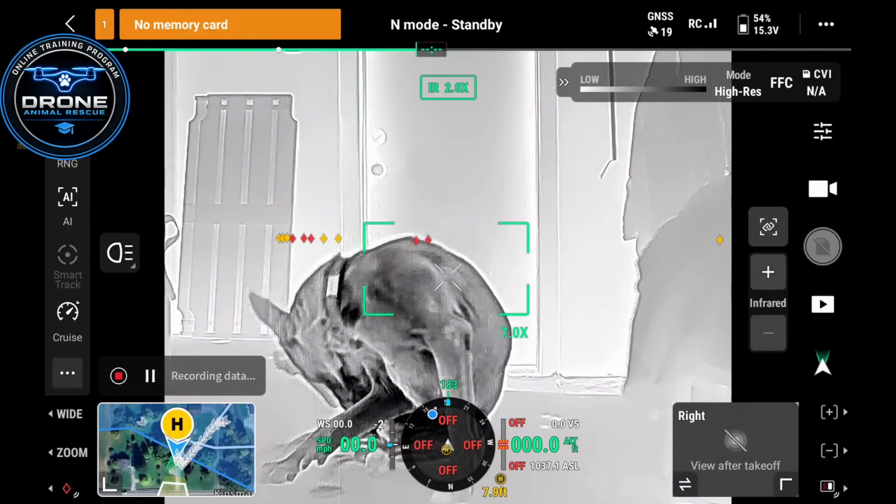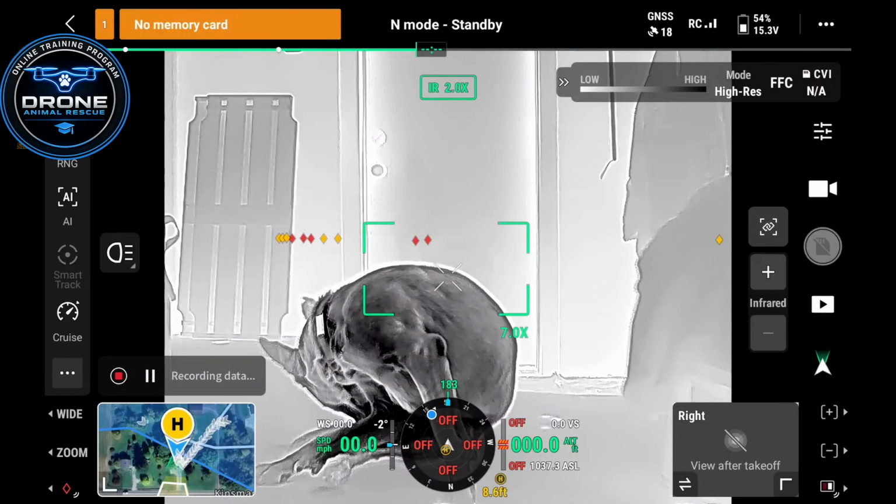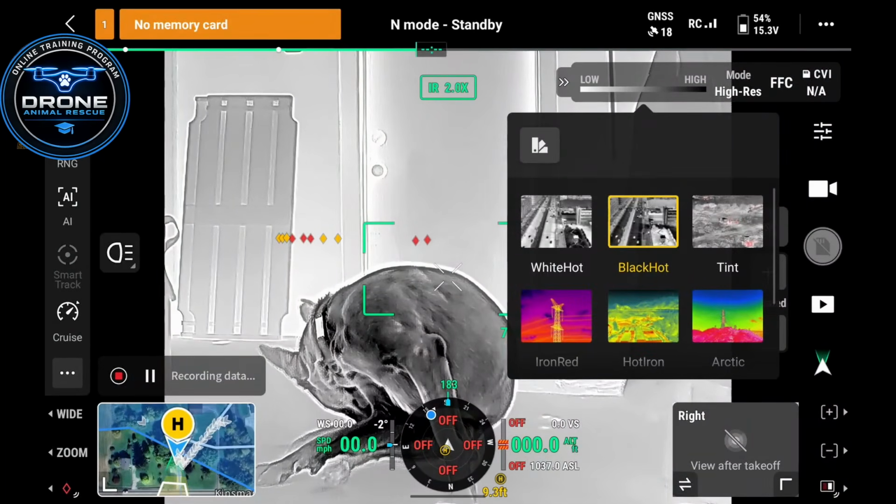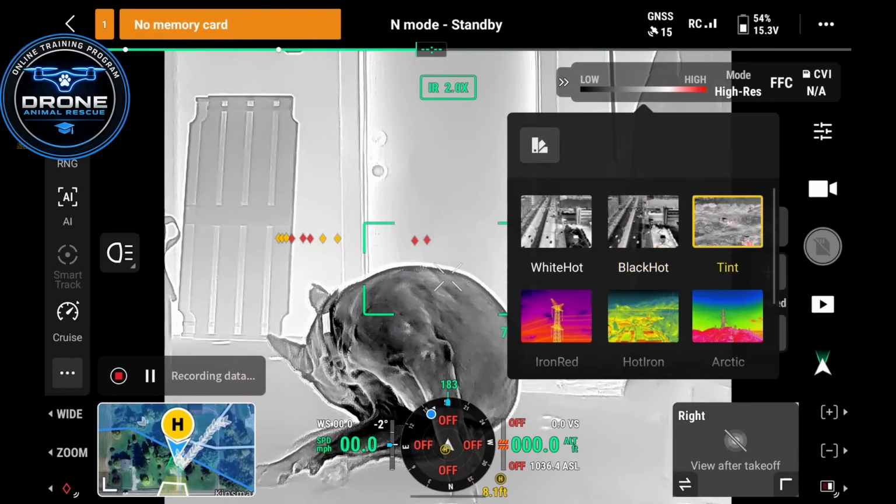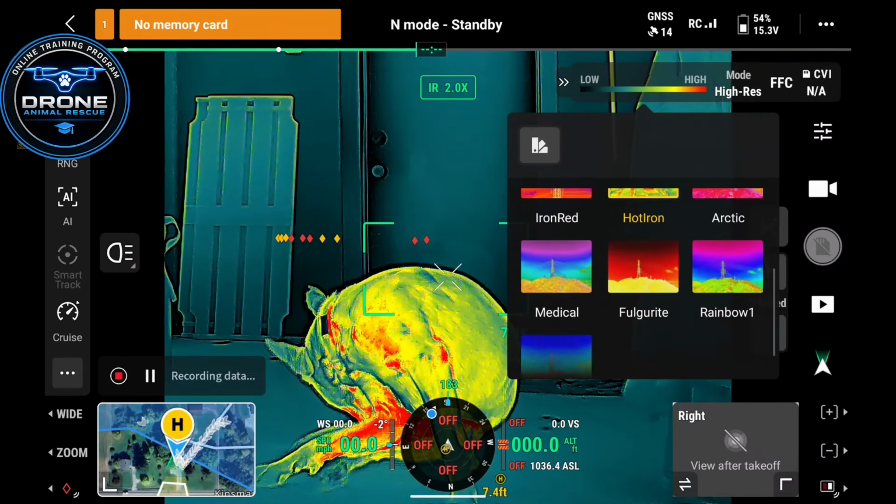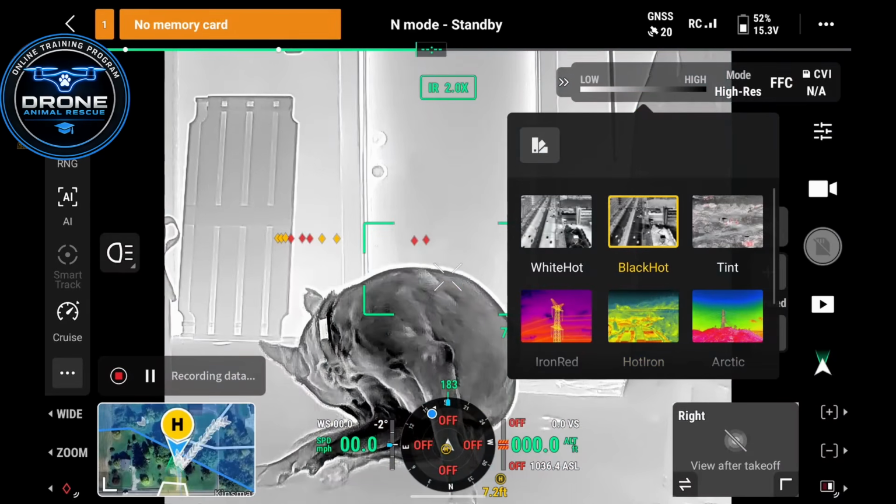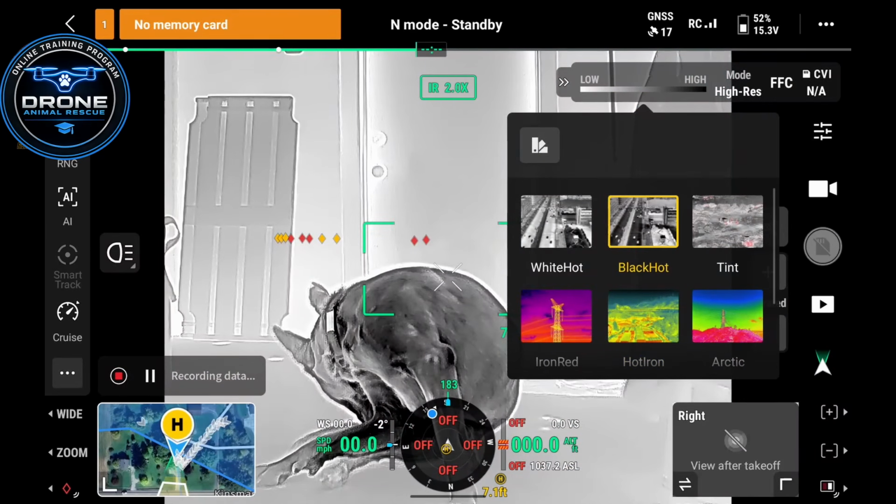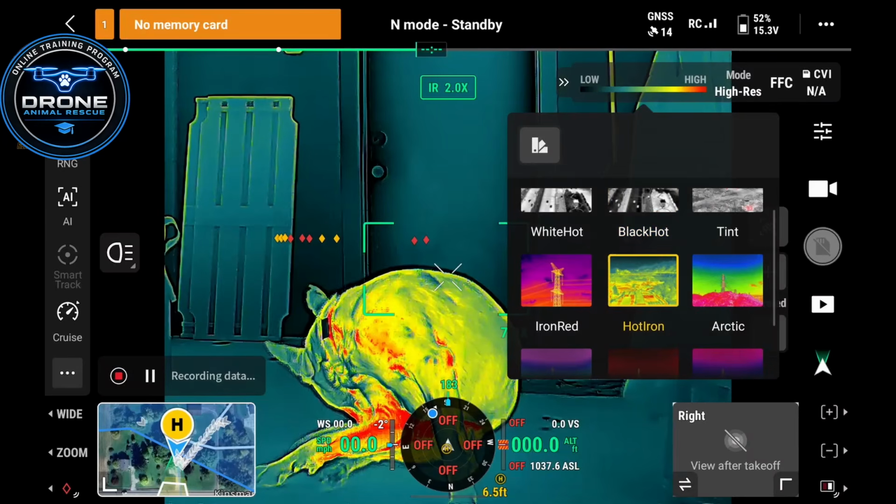But let's go straight to the camera, and you're going to be looking at this menu at the top here. Your first option is going to be to select your color palettes. A lot of this is going to be personal preference. You got white hot, black hot, tint, and I'm not going to go through all of them, guys, but another popular one's hot iron. I primarily use black hot, and then in the summertime I'll use the hot iron.